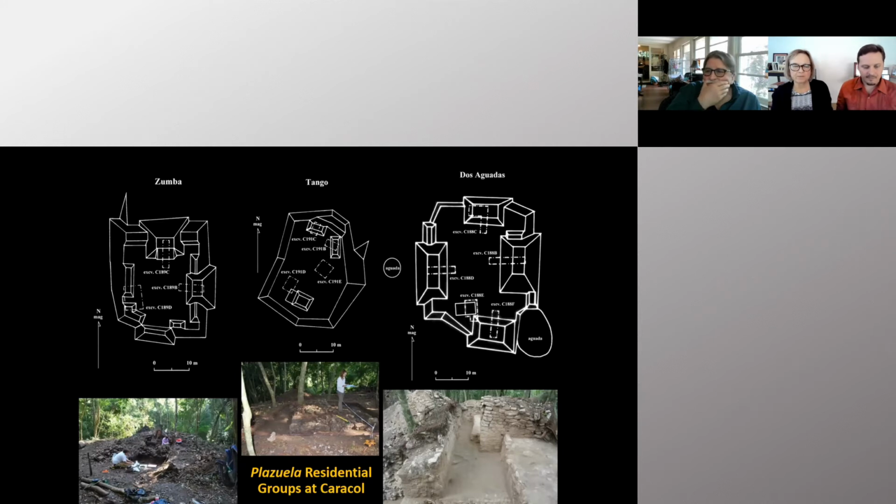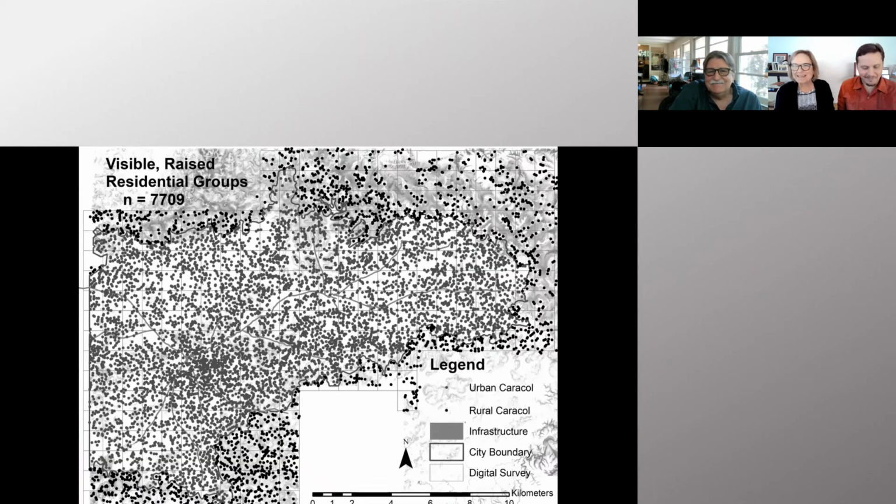One of our foci for our archaeological excavations has been on the residential groups at Caracol. We spent the first portion of the project, and continue today, to excavate these. We've got substantial information on how these houses were constructed, how they were used. What the LiDAR adds to that tremendously. It's because of the LiDAR, Arlen. Thank you. It's because of the LiDAR that we can actually get a sense of how many residential groups there were at Caracol and where they were located.